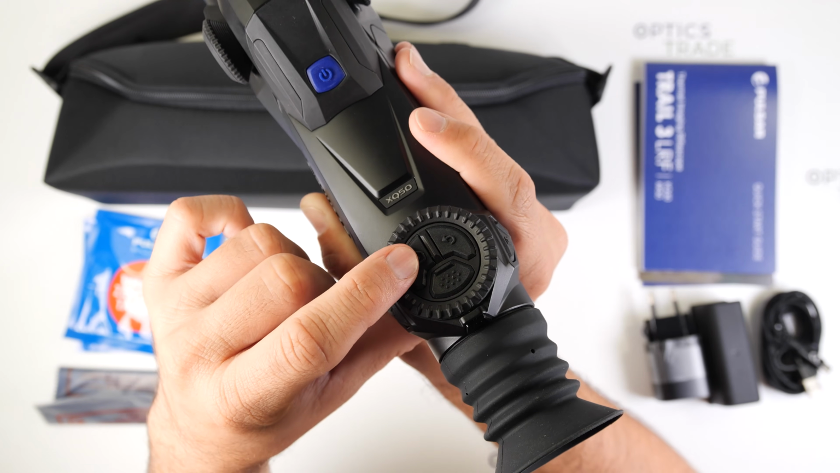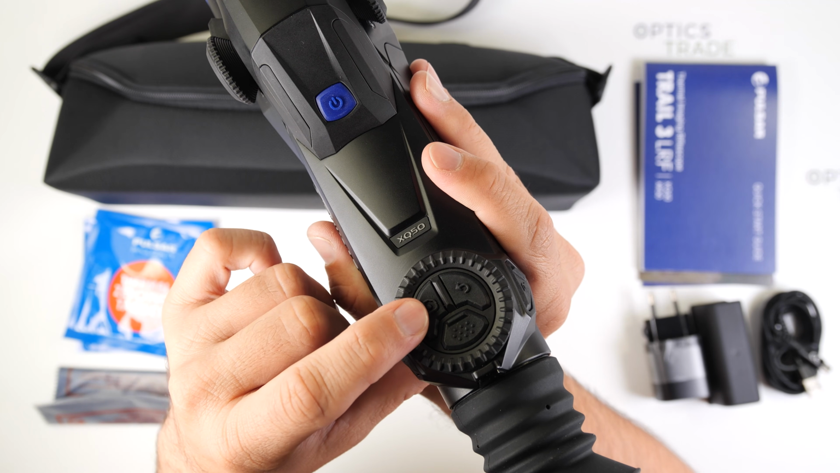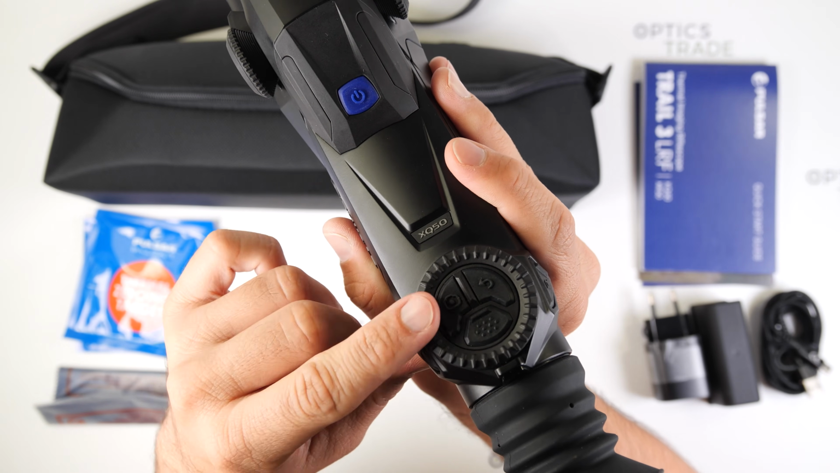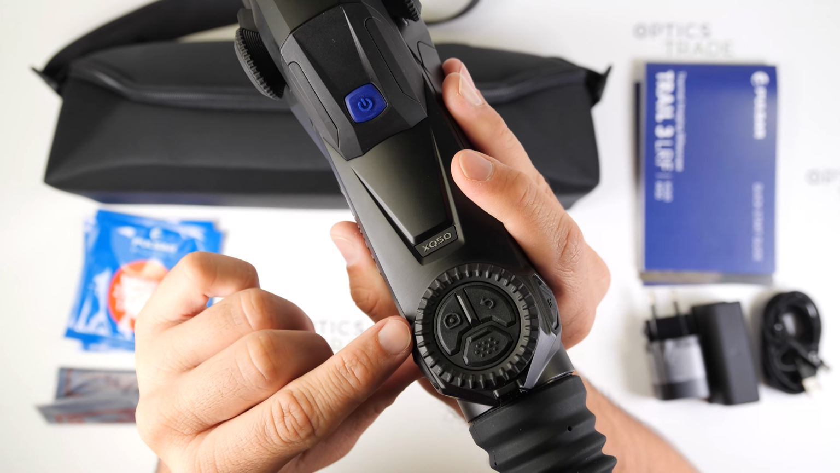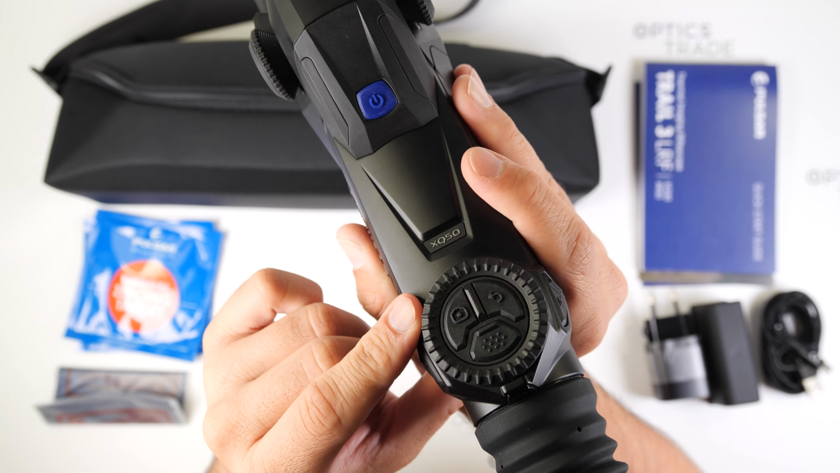Then here on the left side we have the photo and video button. With a short press you take a picture or you start the recording, and with a long press you switch from making video to photo.